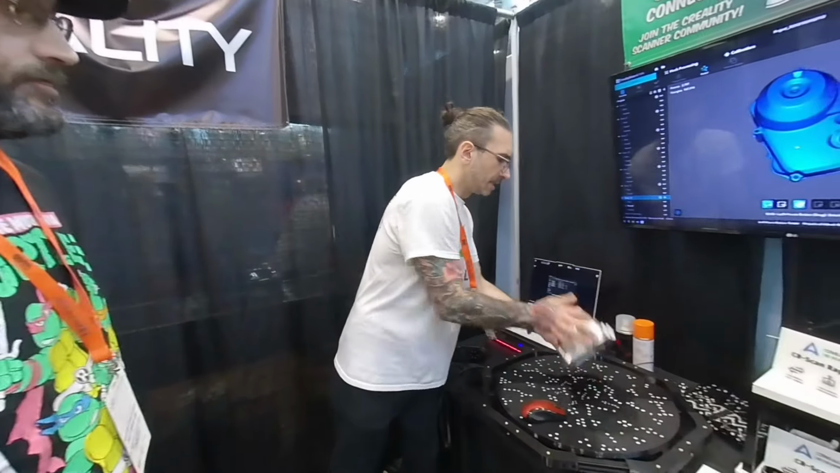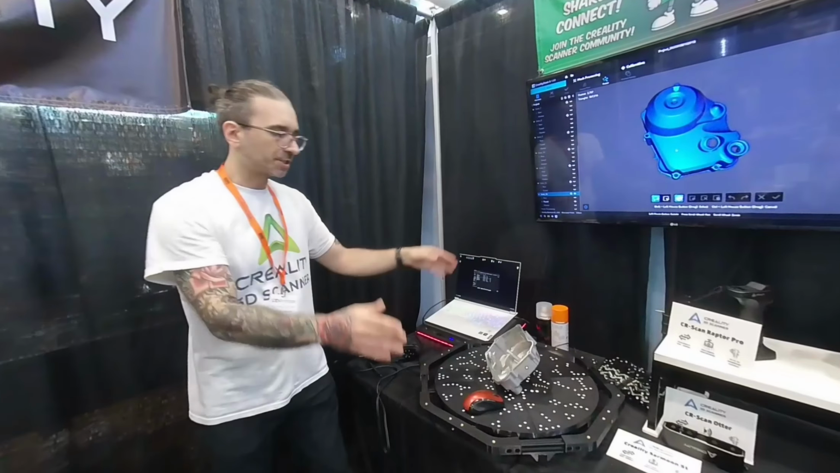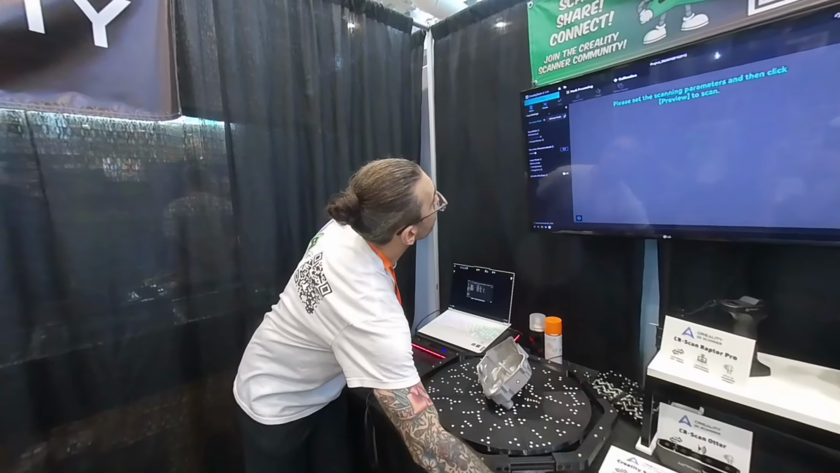And let me actually show you how that works if you want. So what we can do, since we didn't get the bottom of this, is we can flip this guy over and start a new scan.